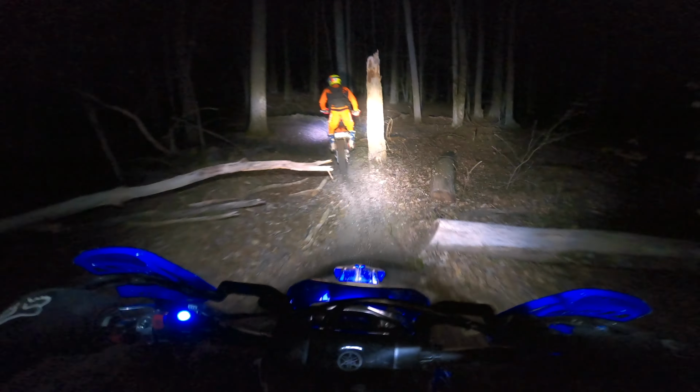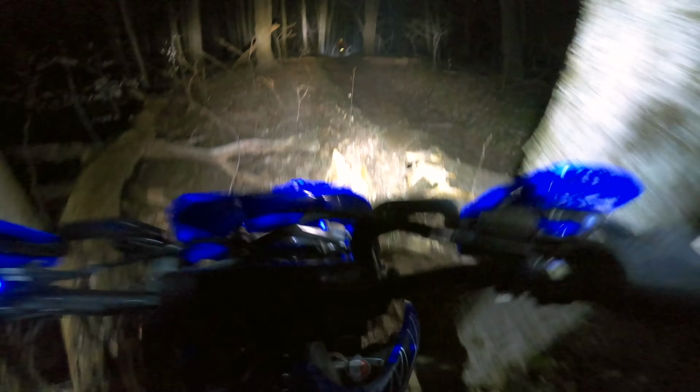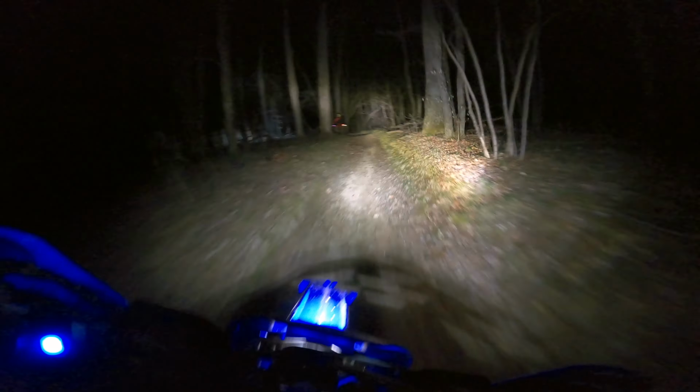The headlight is really bright. Although this was the first night ride with it, I thought I had it aimed right, but it needs to come down a little bit, so I'll adjust that before our next night ride. So I apologize for the light being somewhat up in the trees. Not really up in the trees, but just too far forward.